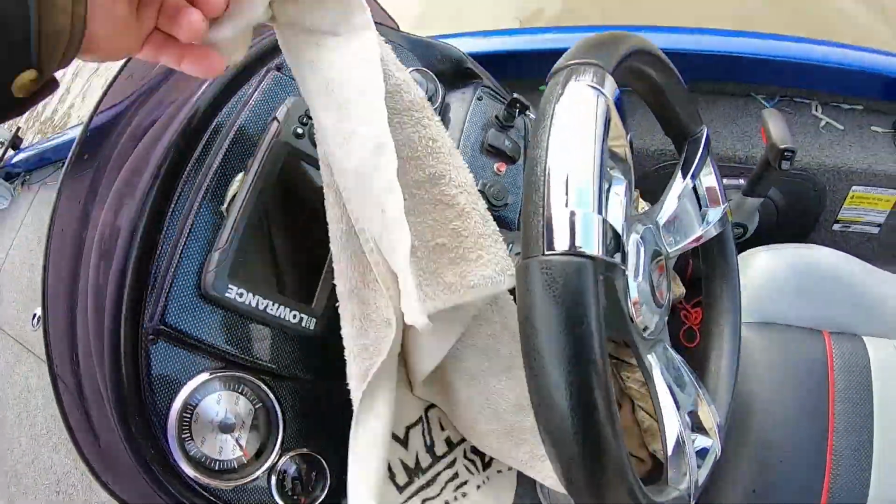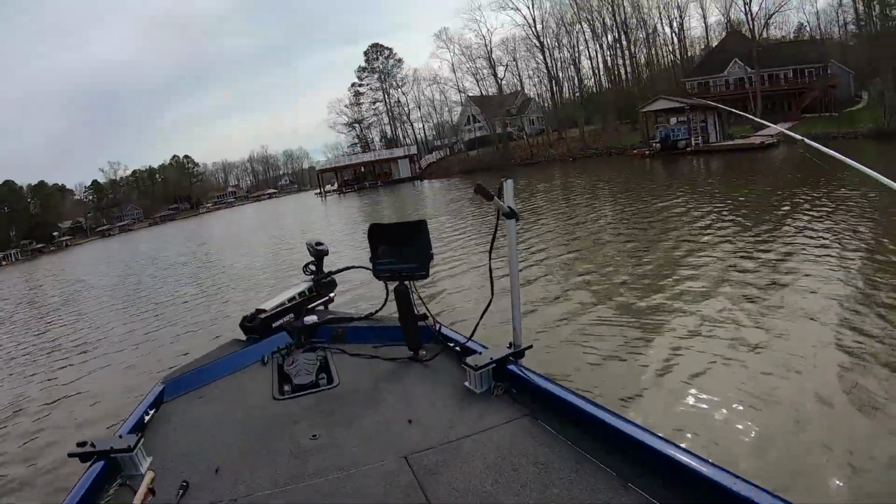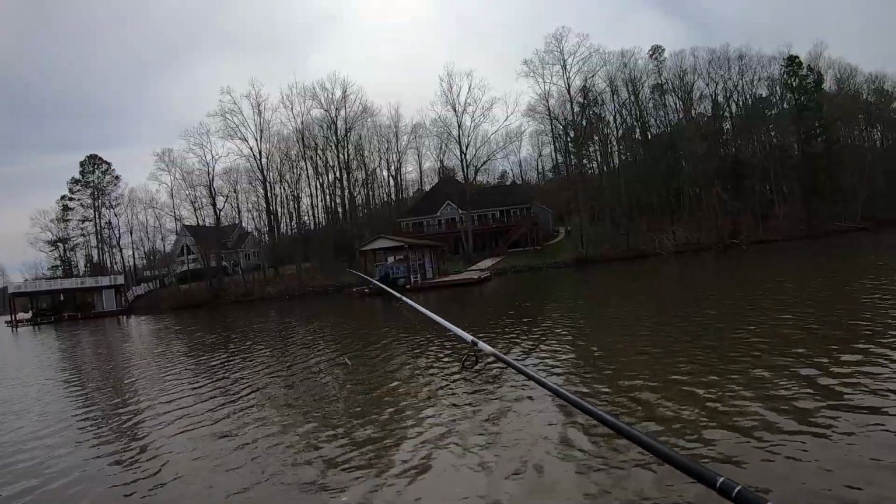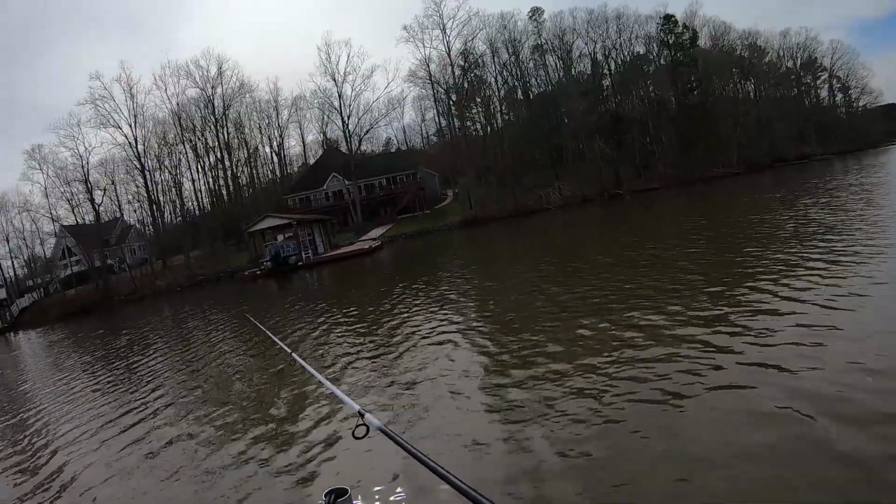They catch on. They get a little smarter. But some of these bigger crappie are not easy to catch. I'm telling you, you've got to fool them. You've got to put it right in their face. Some of them I throw at multiple times. Maybe it's the direction the bait's coming from.